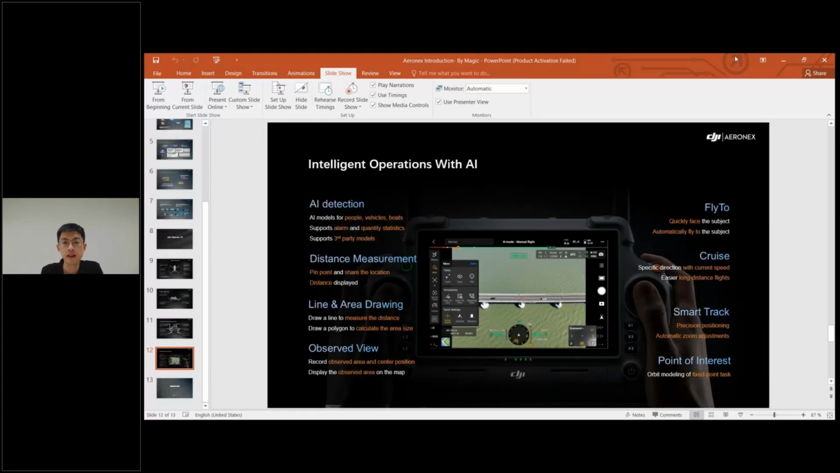So finally, the DJI Matrice 4T brings AI-driven features that make operations smarter and more efficient. As you can see from the slides, it supports AI recognition models for people, vehicles, and boats, as well as alarm and statistics functions. And what's more, users can input their own algorithms into the drone itself by using the edge analytics scripts to ensure the drone is able to handle different AI scenarios.